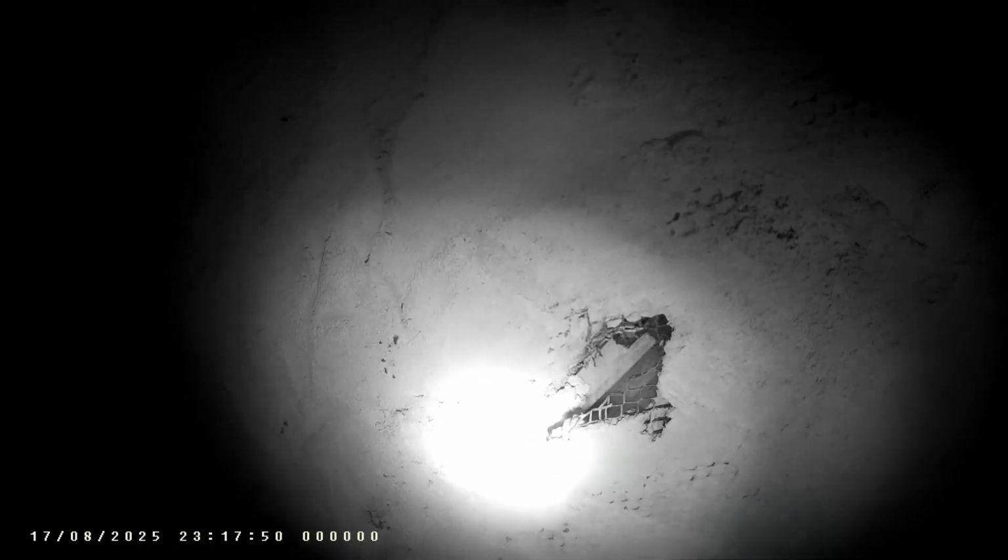What are these? These are the little moths all gathered. There's about 10 of them and they're all gathered together. There's wood up there. But it does get damp in here and it fills up with water sometimes.